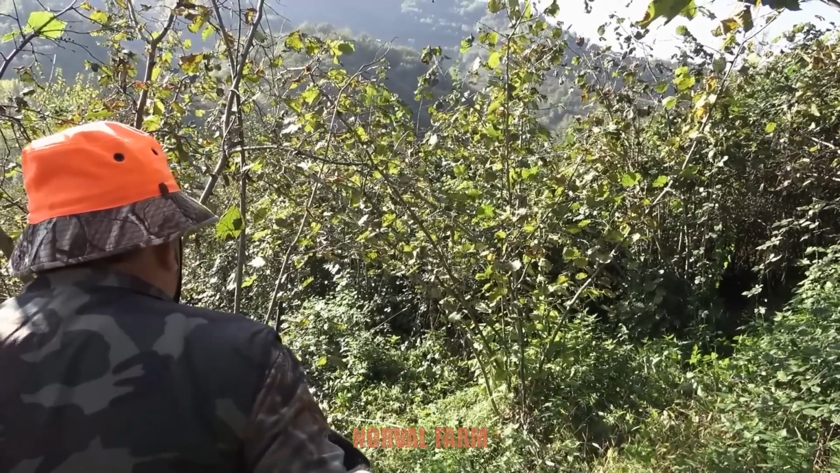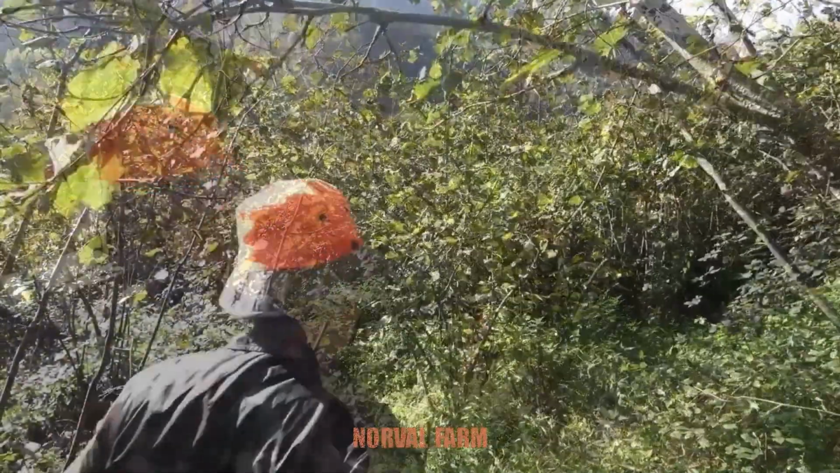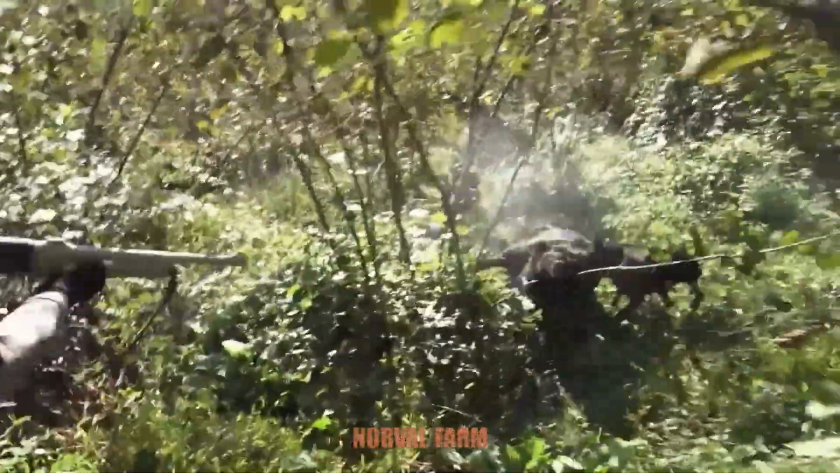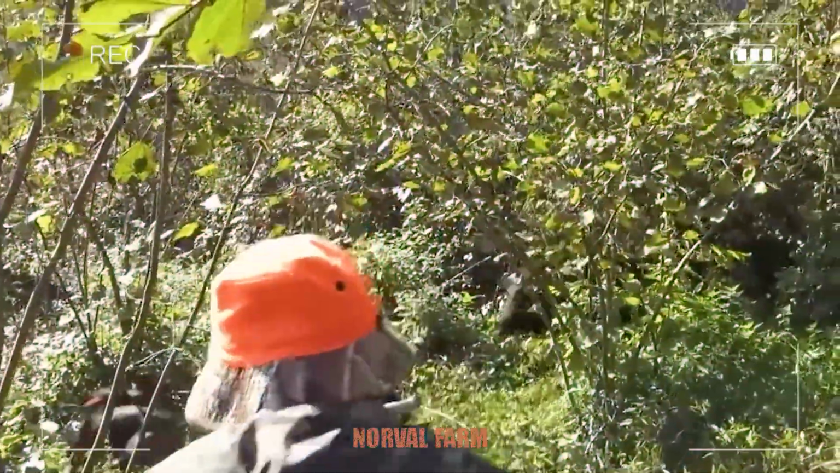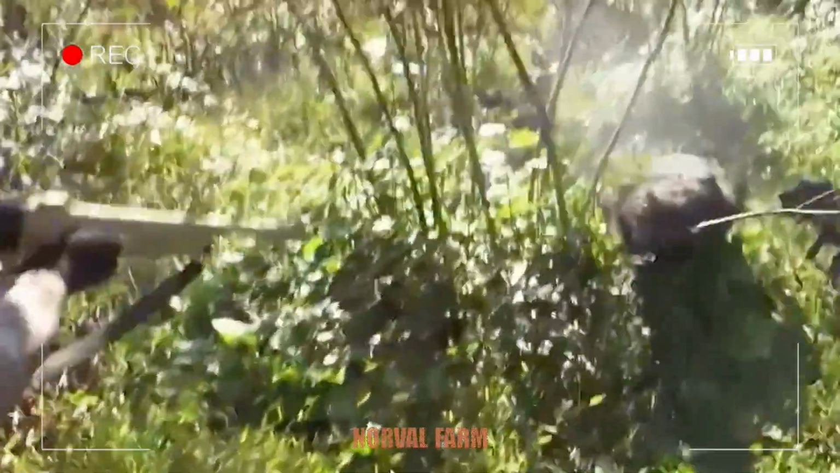The sound of dogs barking echoed in the bushes. We knew that something was coming. Oh my God, be careful. Rick quickly raised his gun and fired. We were still shaking, our hearts pounding like drums, because this crazy boar almost attacked us.